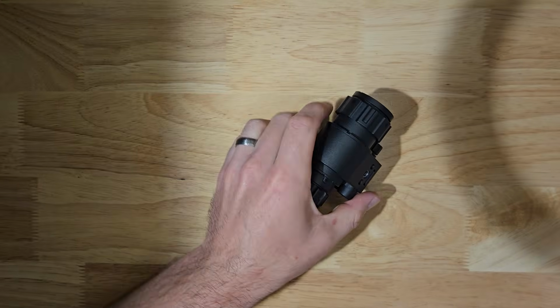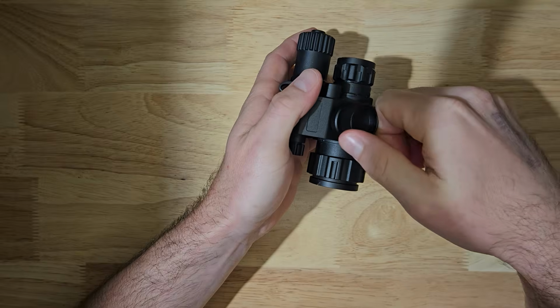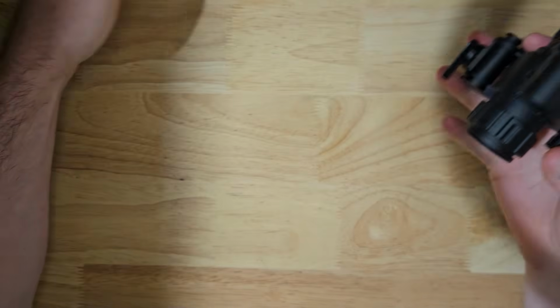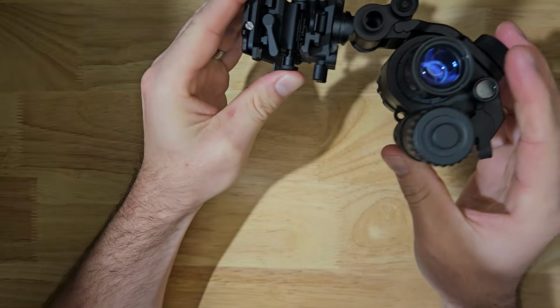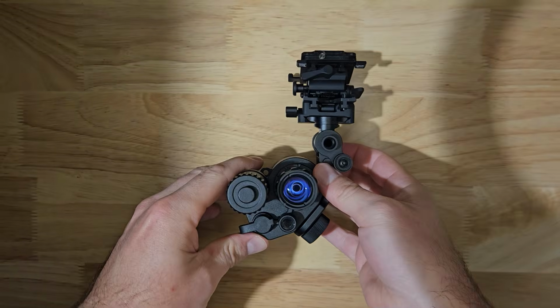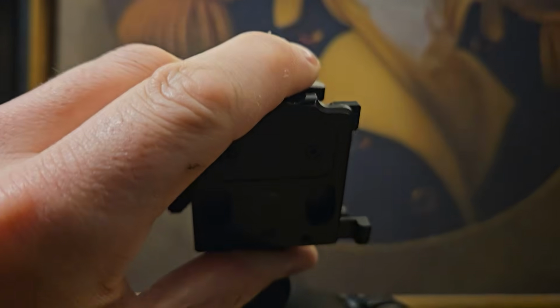Another issue with this unit, and I have to bring this up because I don't understand why it's like this. This unit is meant to mount on regular PVS-14 mounts. As you can see, it has a notch and a screw, just like a PVS-14. The problem is, when it's on your helmet mounted to a real PVS-14 mount, the screen is tilted. It's actually crooked. You're looking at the screen sideways.